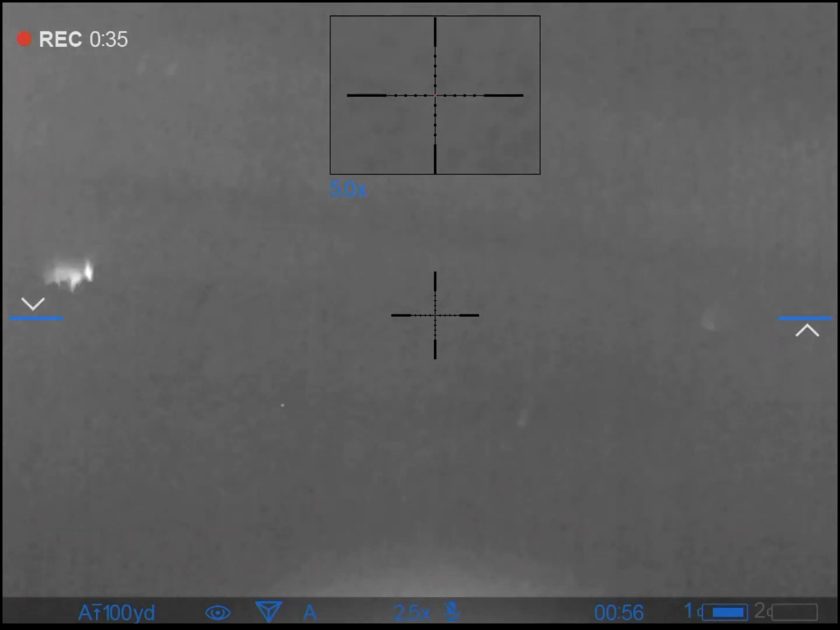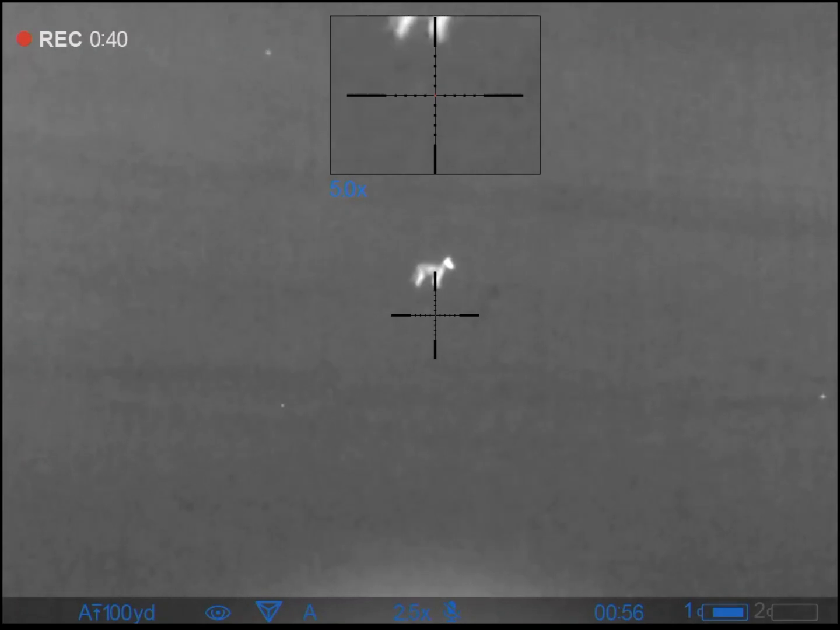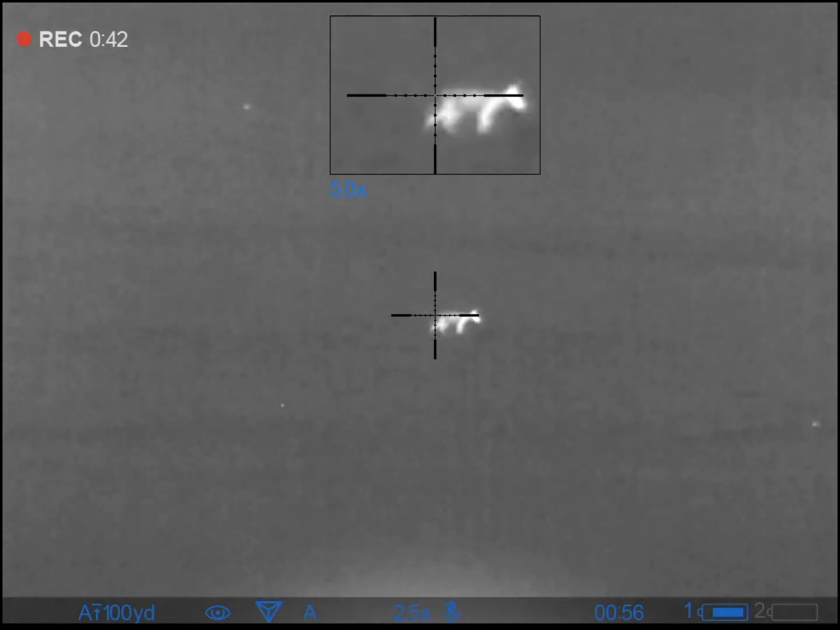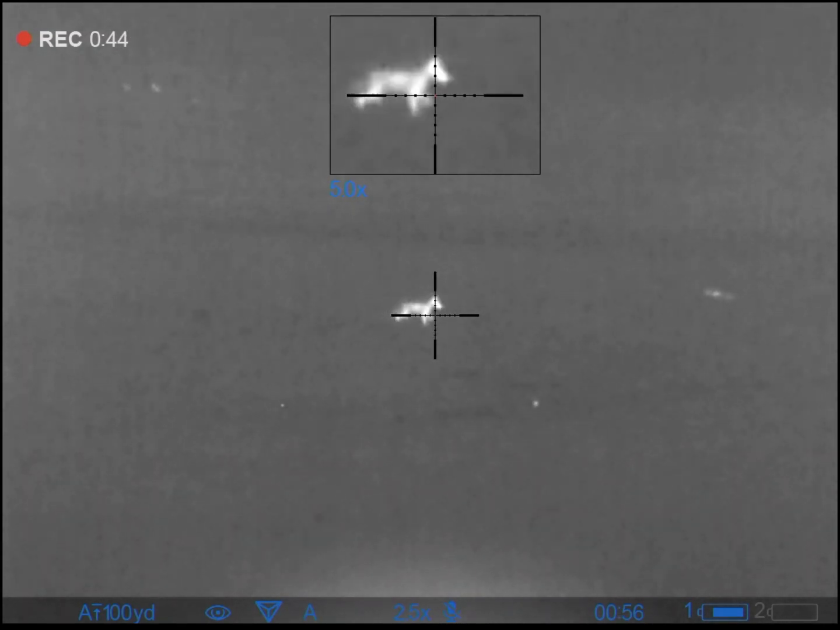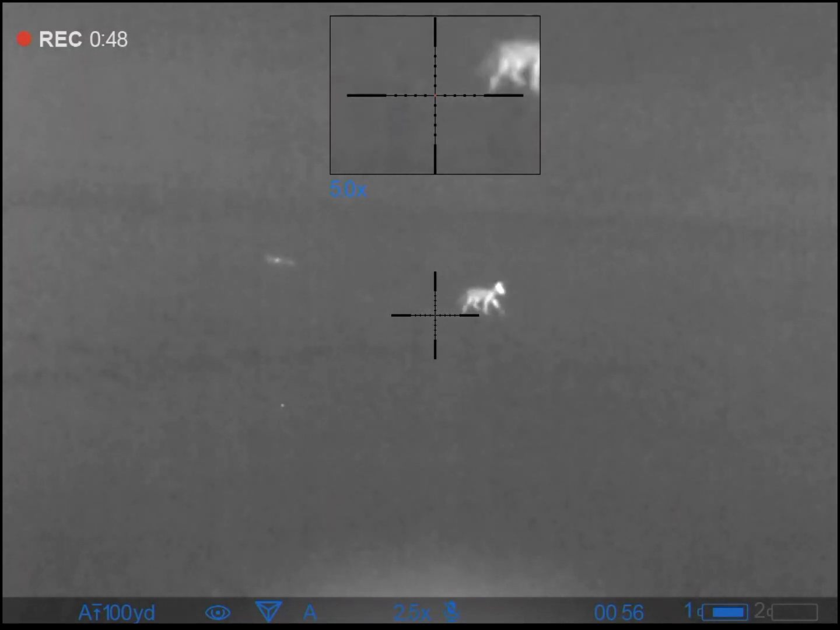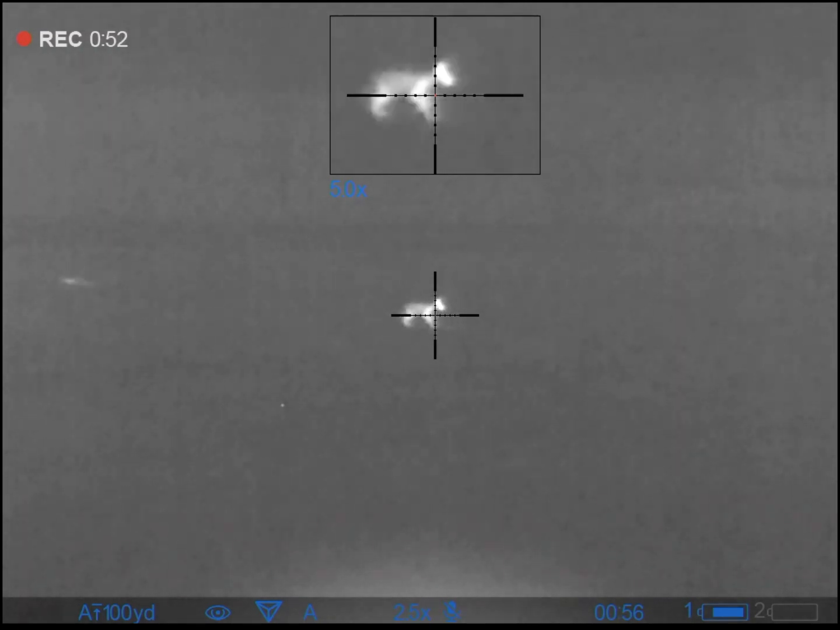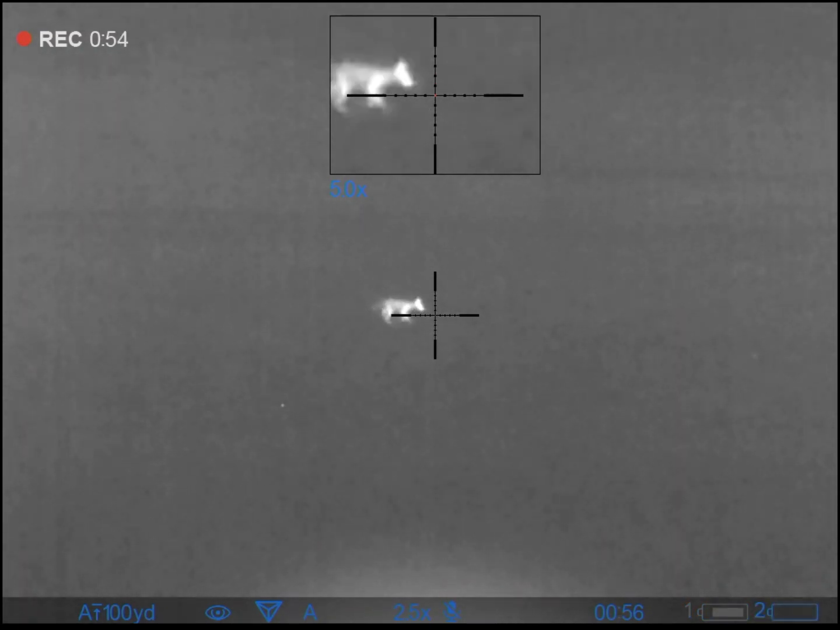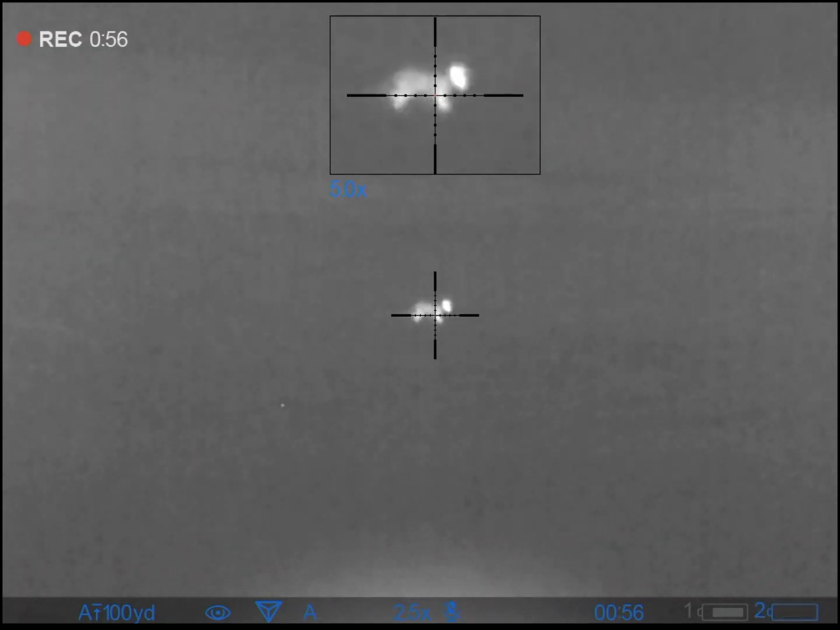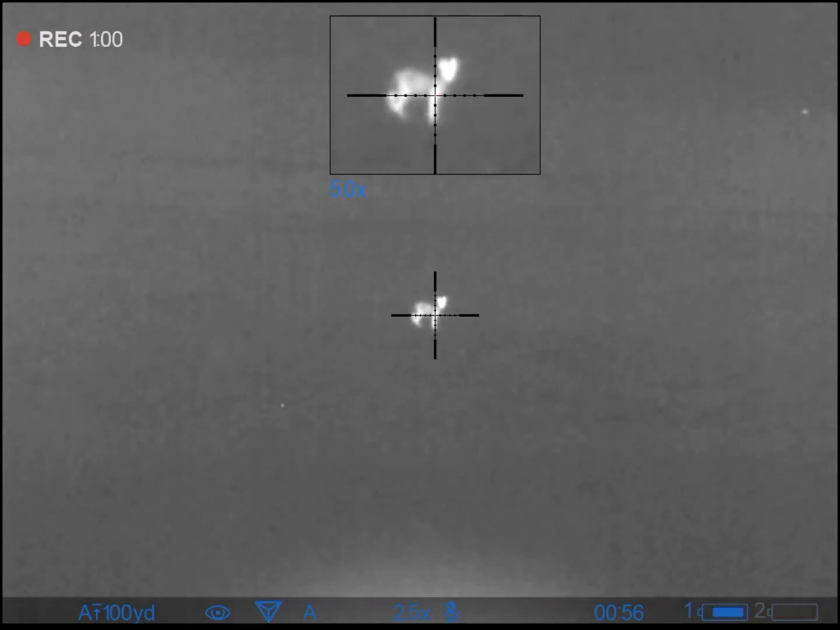He's coming pretty hot. I think I could see him right about here, but I was fumbling with my remote, trying to get it turned down, and then trying to get back on my gun and find him in the scope again. I couldn't find him, had to get on my scanner and locate him, and then back to my scope. So it took a while for me to get on him, but luckily he was pretty cooperative.